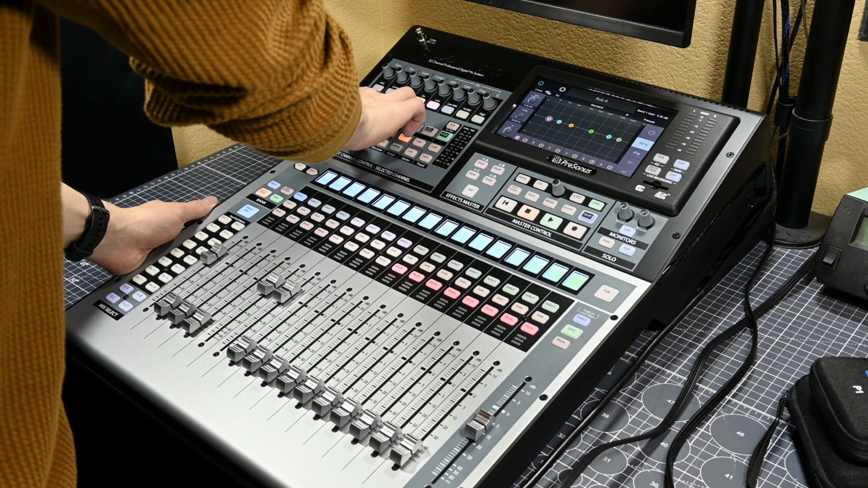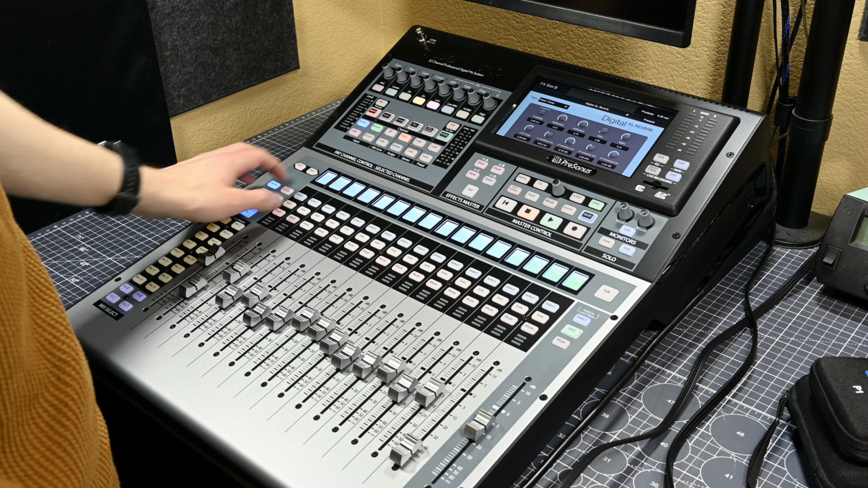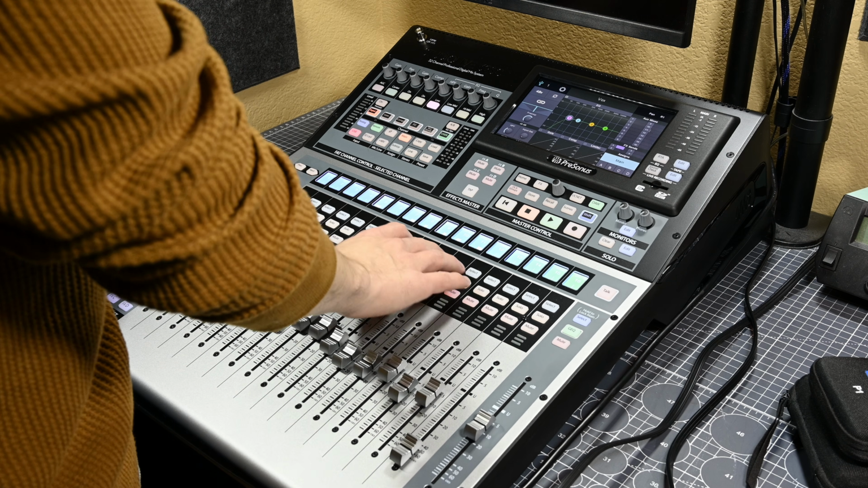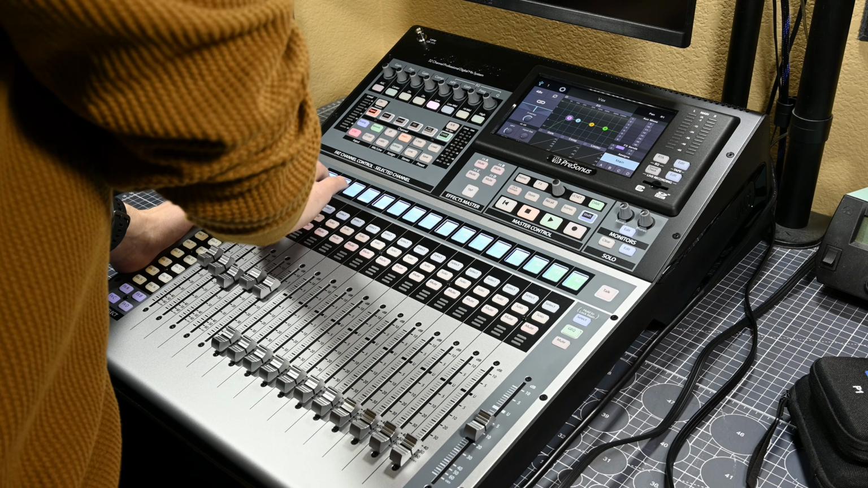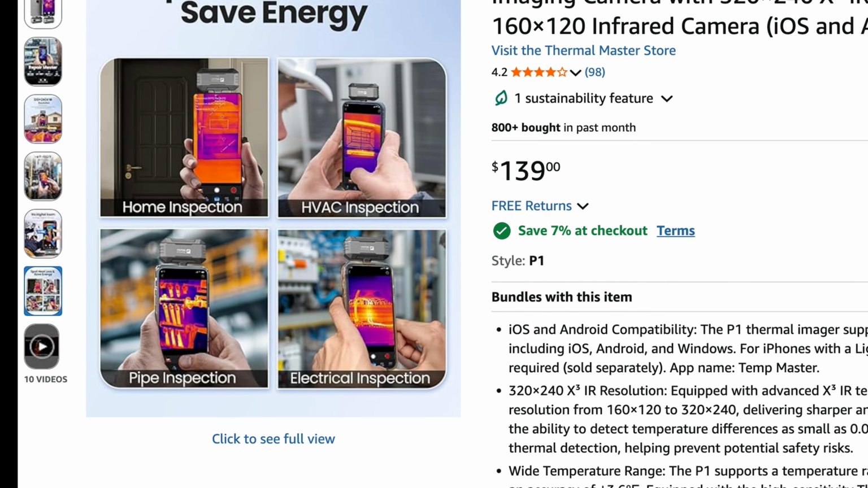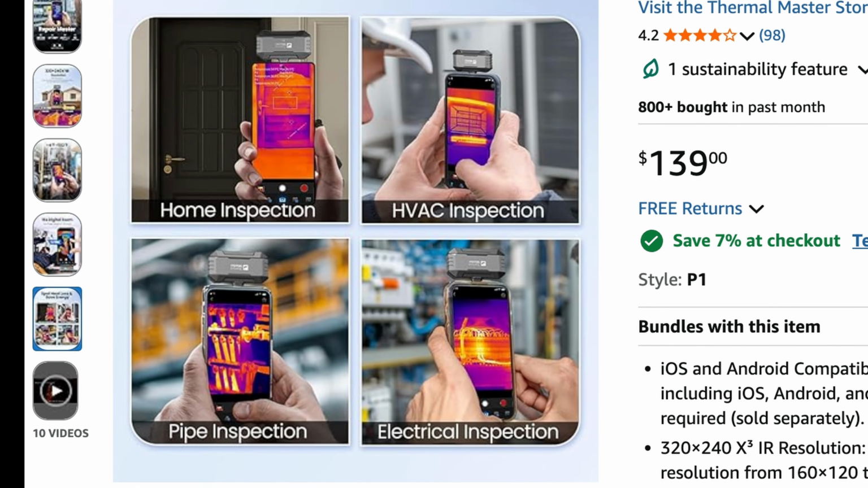Now let's check out the final test that I'll be running on these cameras, which is very different from what I've looked at up until this point. And that is taking a look at an exterior door in my house to see how drafty it is around the seal. Thermal cameras can be really useful for a whole lot of stuff regarding plumbing, HVAC, and general construction, so I figured this was a valuable test to include.